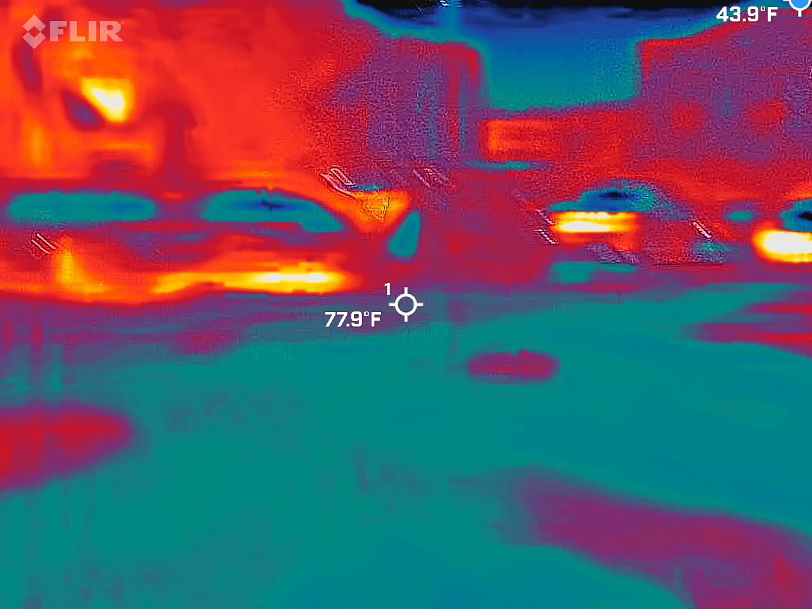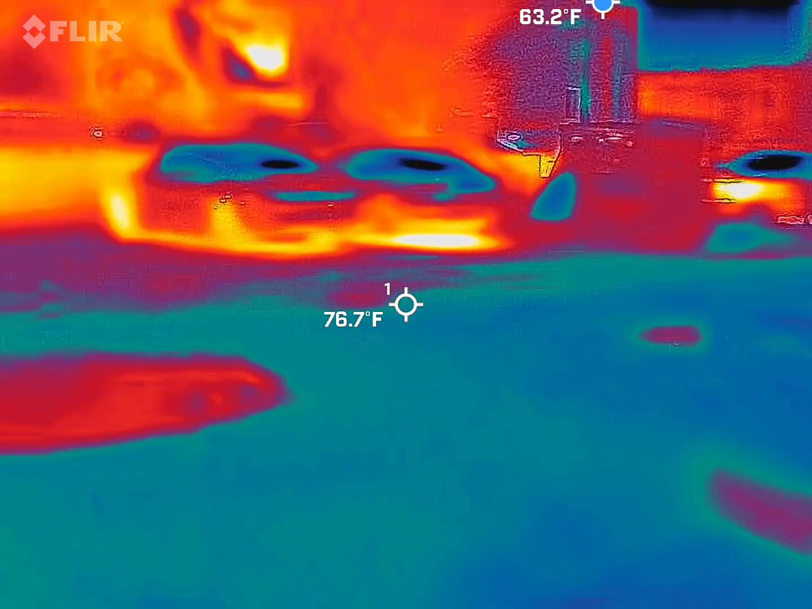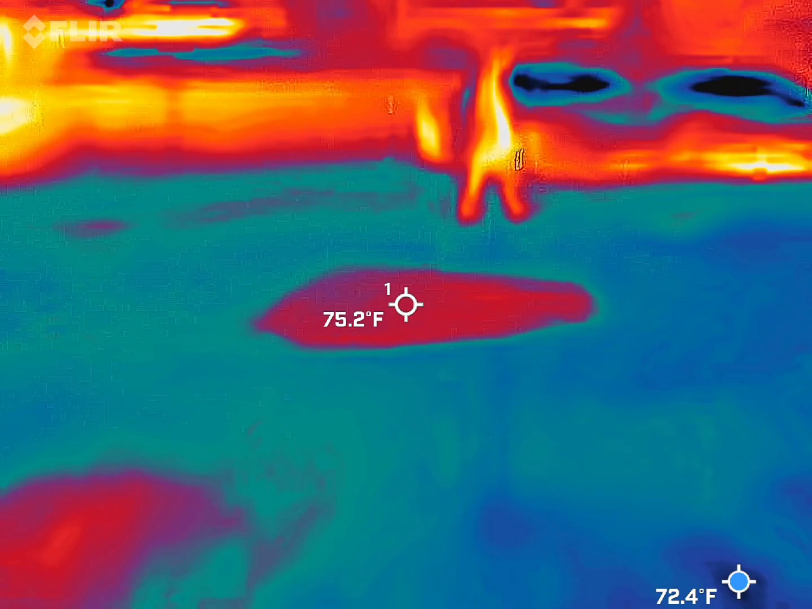It's super cool to watch that thing, huh? Mm-hmm. You learn a lot about thermodynamics and how the sun works, and the different science laws. I geek out on this stuff all the time.